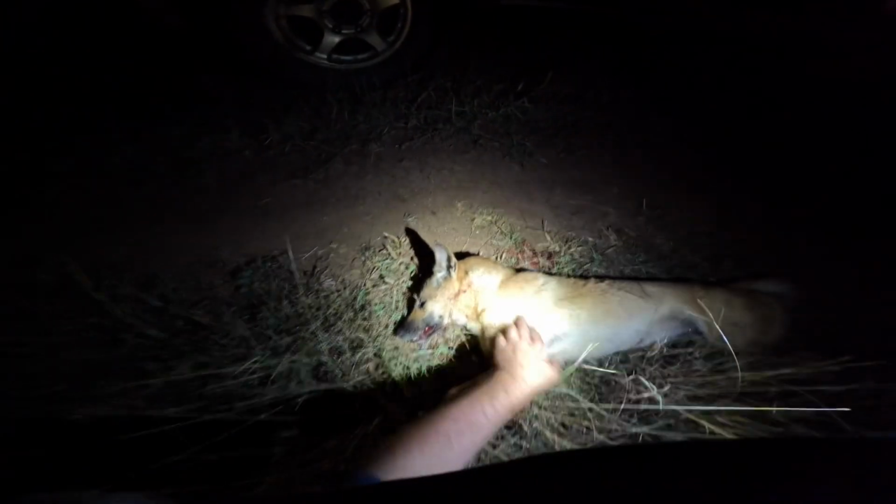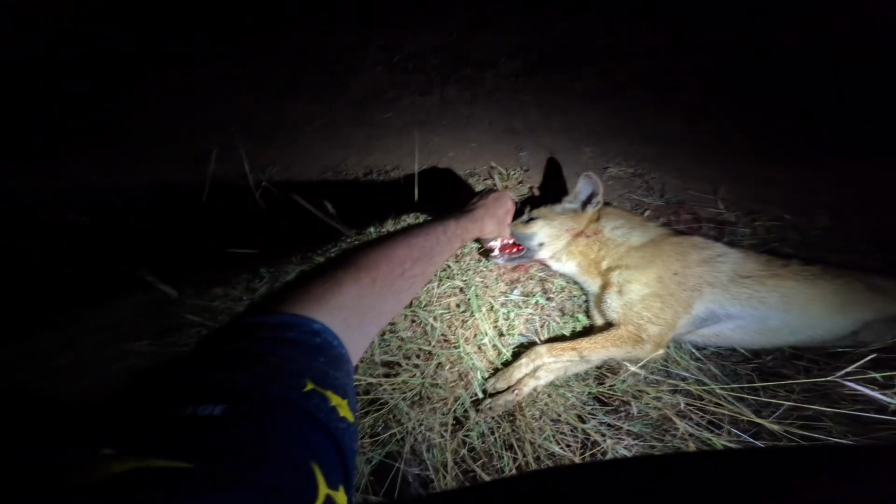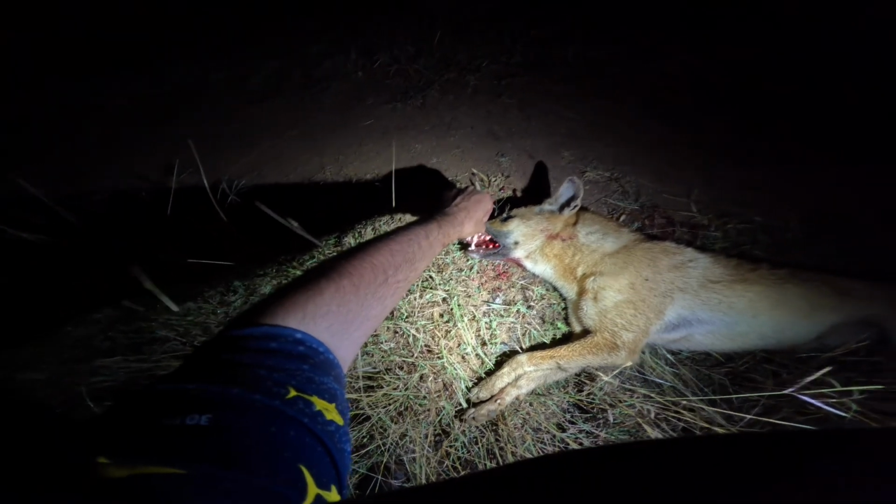Here's a better look at her. I'll just show you the other side. Yeah. Beautiful, nice dog. Very pretty. Got big canines on it. Beautiful. Hell yeah.